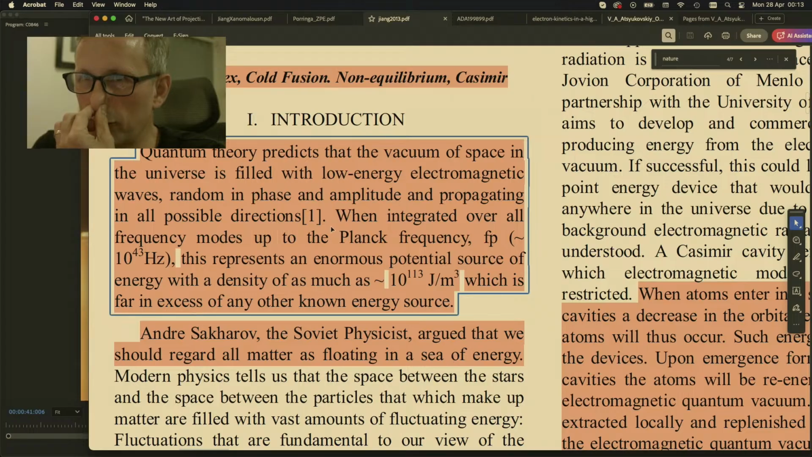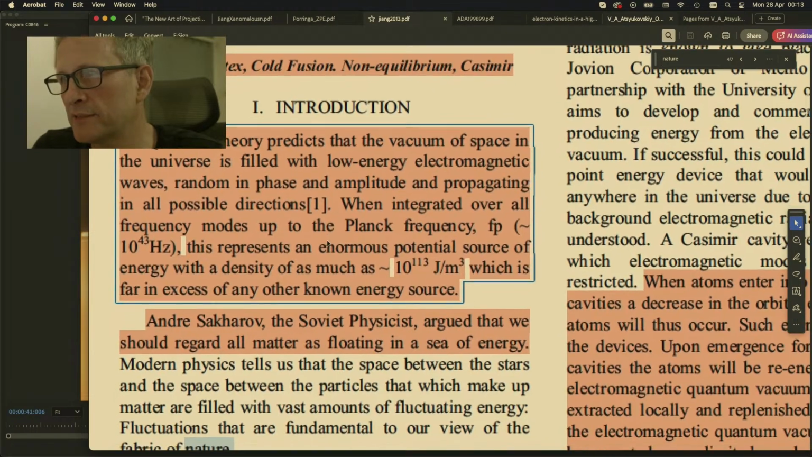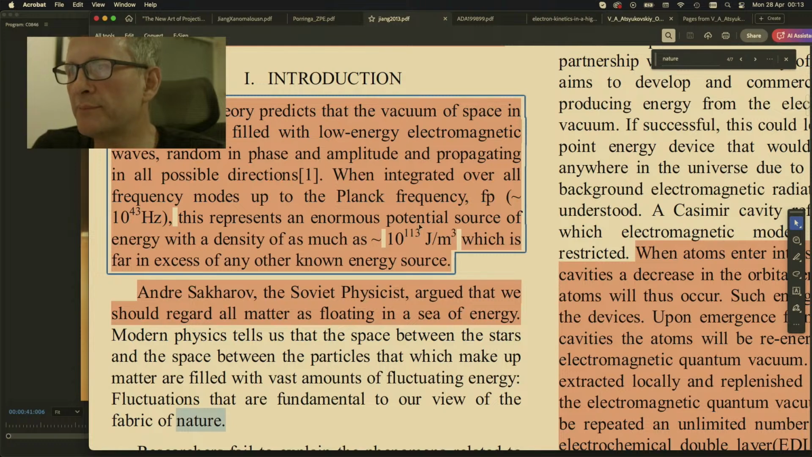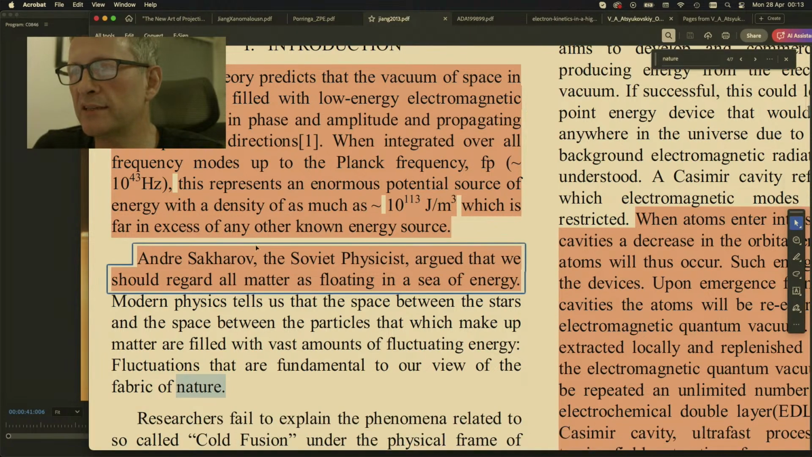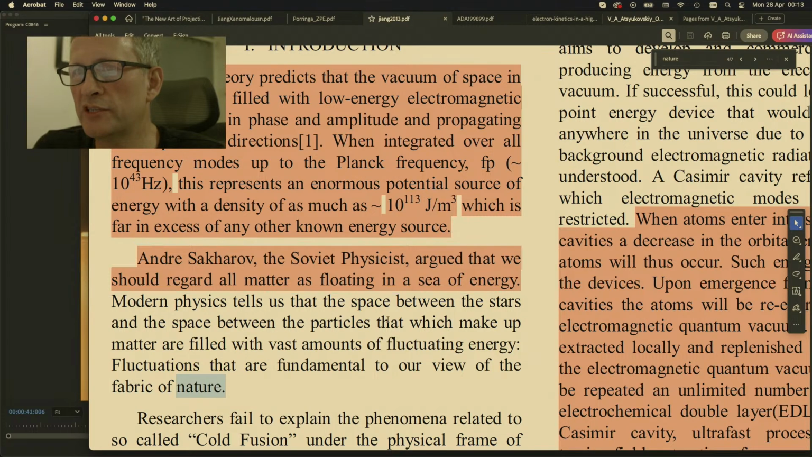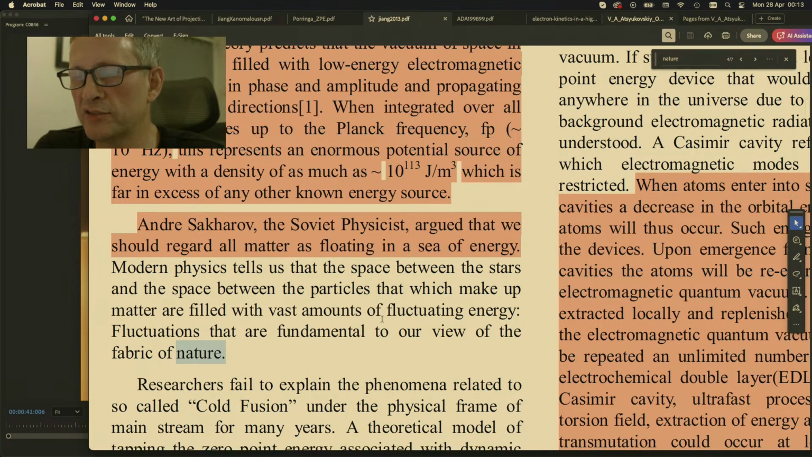When integrated over all frequency modes up to the Planck frequency, 10^43 Hertz, this represents an enormous potential source of energy with a density of as much as 10^113 joules per cubic meter, which is far in excess of any other known energy source.